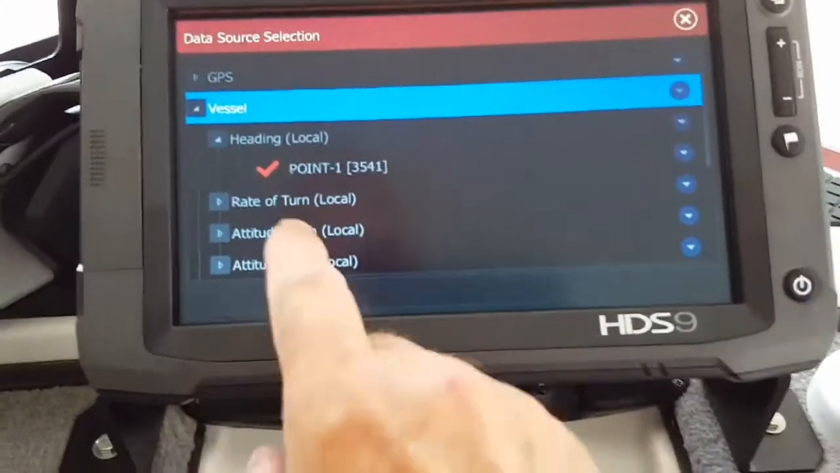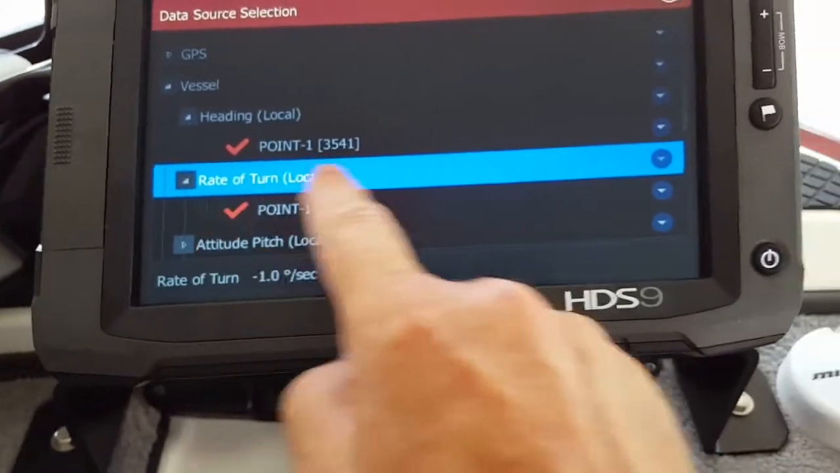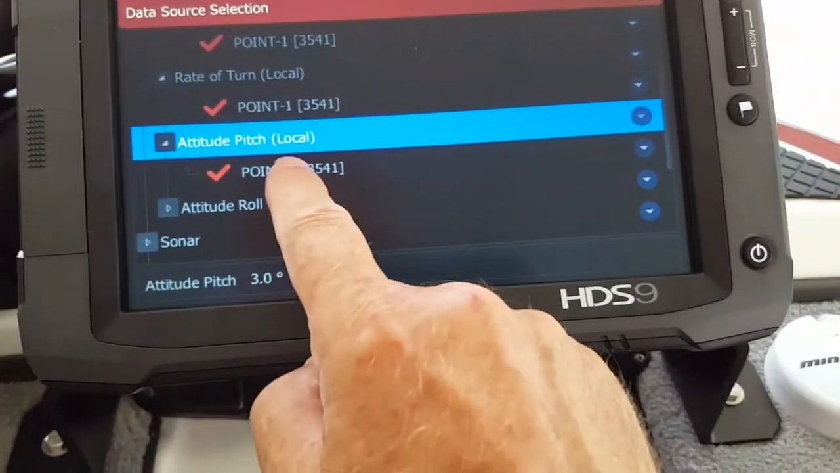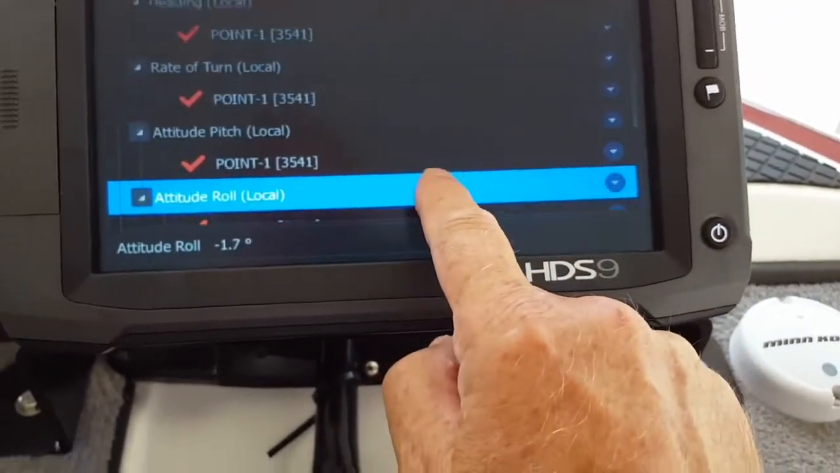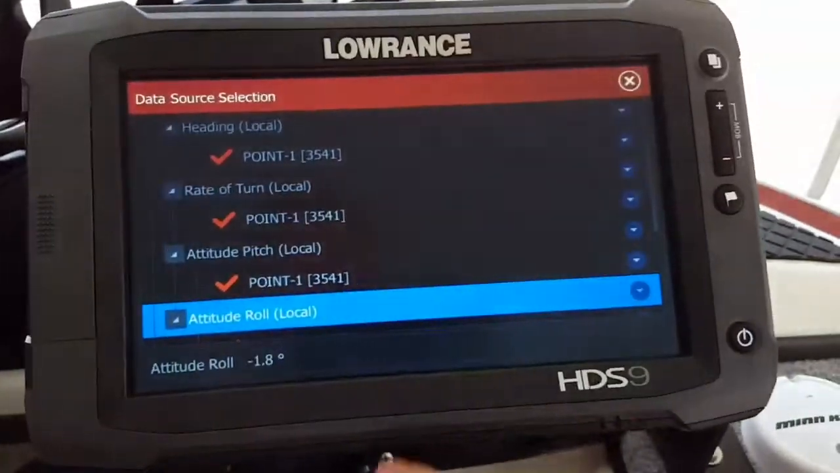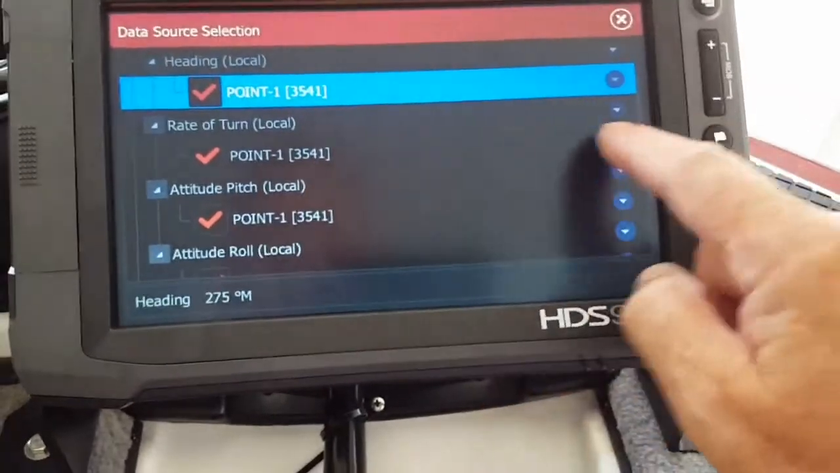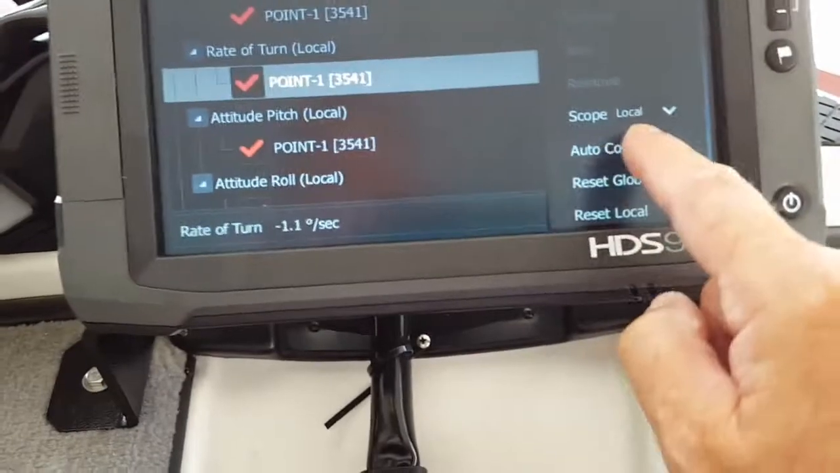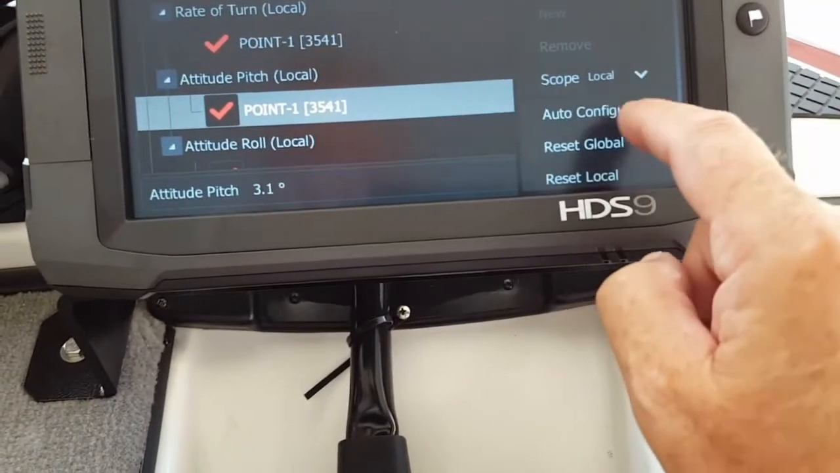So based on that, I'll check heading, Point 1. I check rate of turn, Point 1. I'll check the amplitude pitch, Point 1. And I roll up here and check roll, Point 1. I make sure that all of those are checked, and then I come over here and make sure that every one of those is under local. I check each one of them and make sure they're all popped under local. Each one of these settings, I make sure it's set on local and not on global.